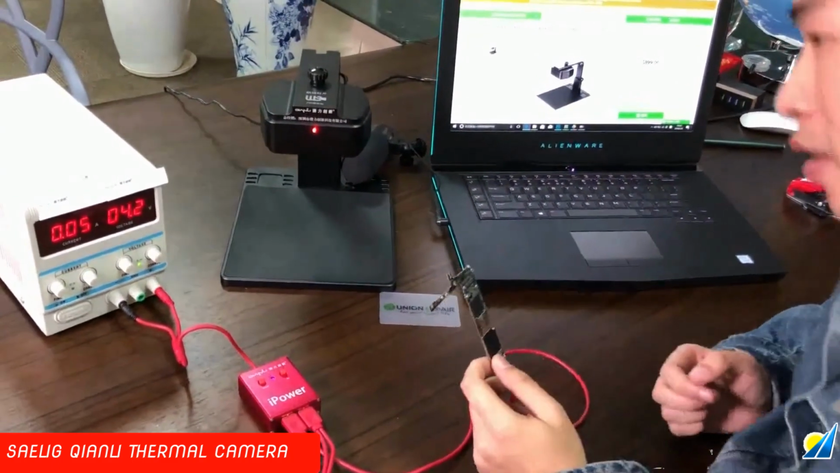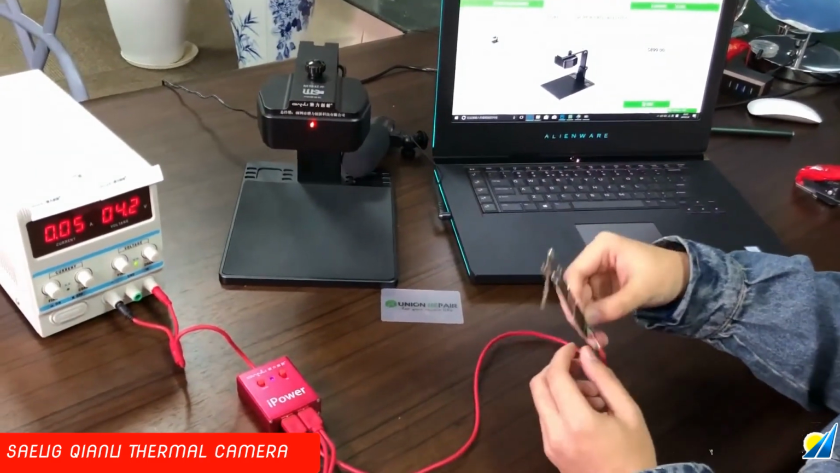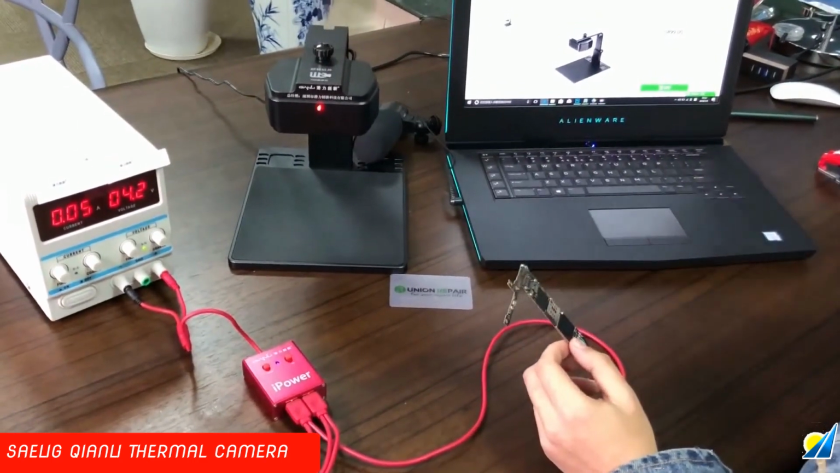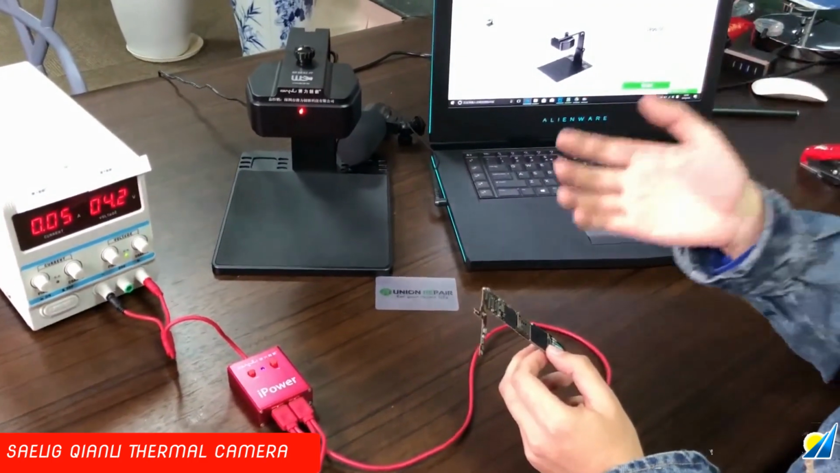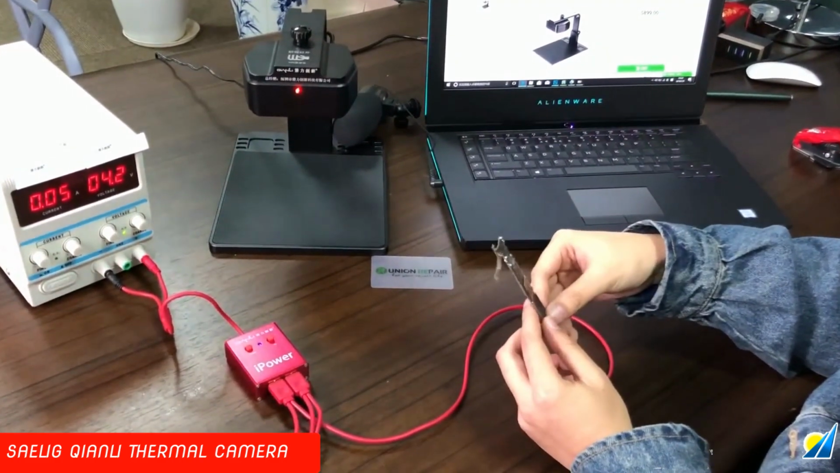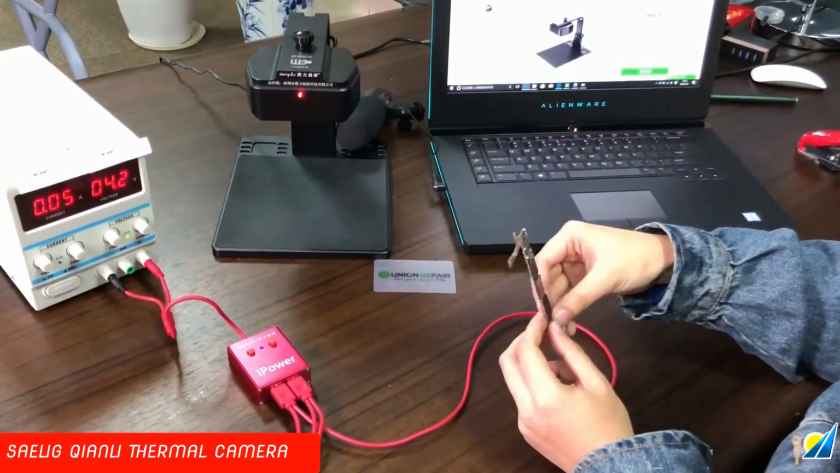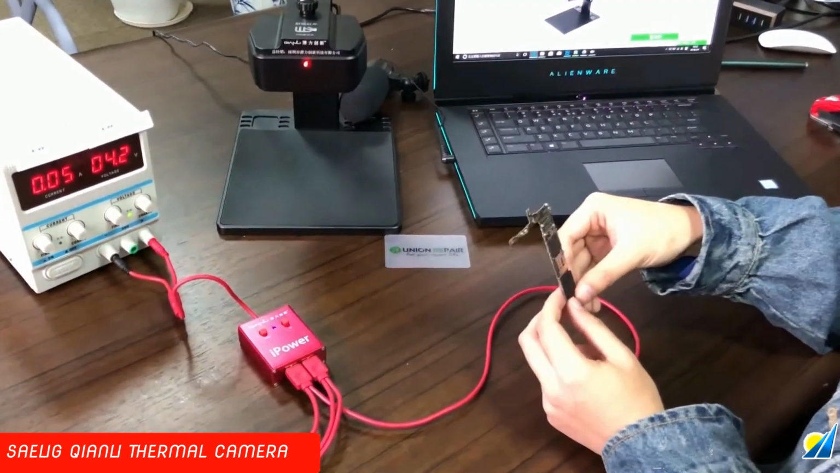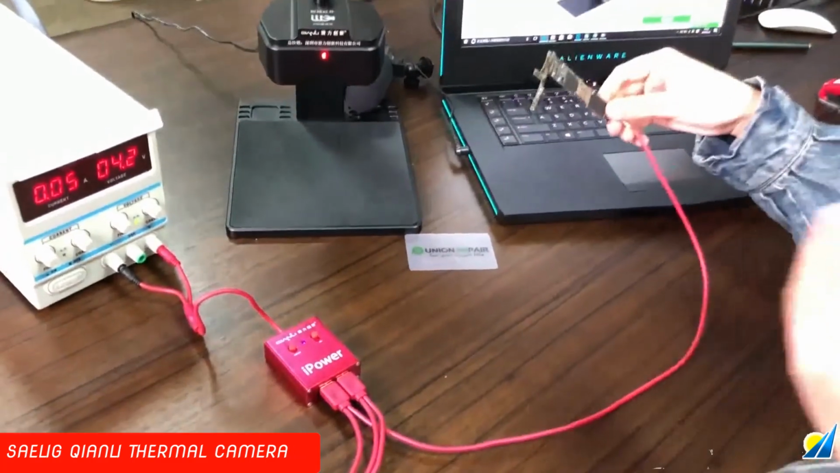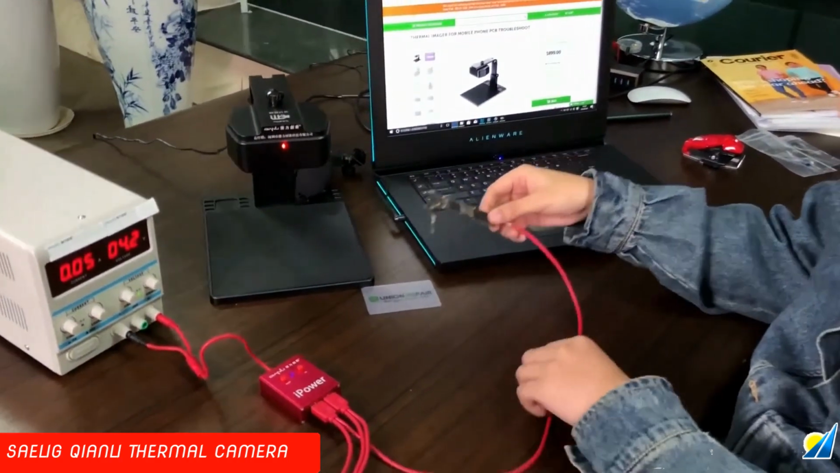But this is just a 50 milliampere, so it's a very small current. Normally you find the hot point by your hand touch or by your lips or by rosin or by freeze spray, but this is with 50 milliampere, so it doesn't work. So today I'd like to check out with this thermal imager how it works.